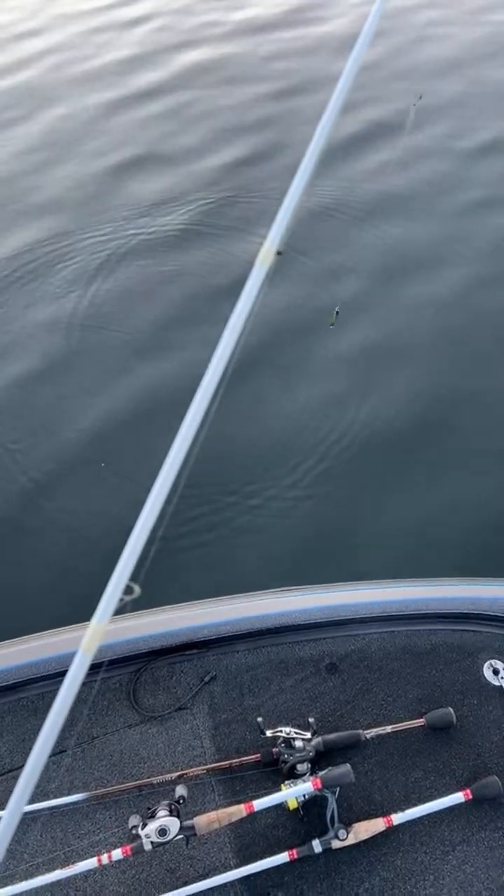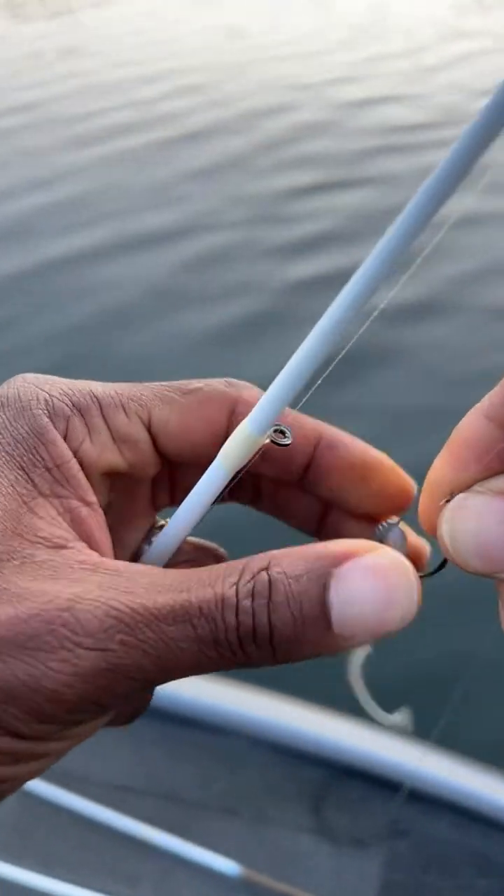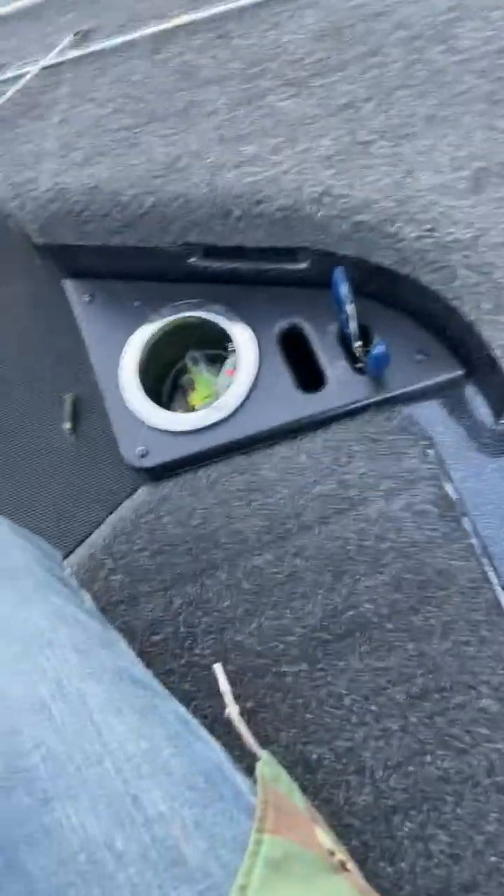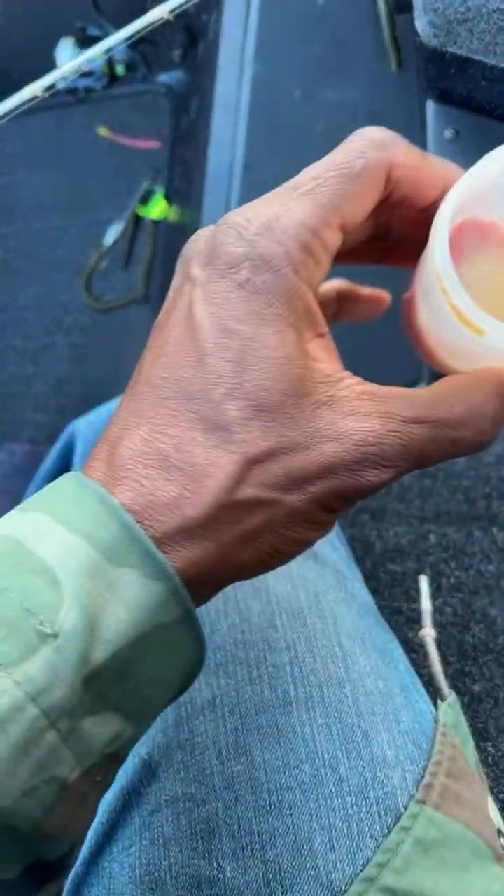That was a good one, guys. That was a real good one. Oh my goodness, and it came off. Oh, all right, we got to put some stank on it, guys. That was a real good fish right there. I let up on him for just a second, and he took advantage of that.